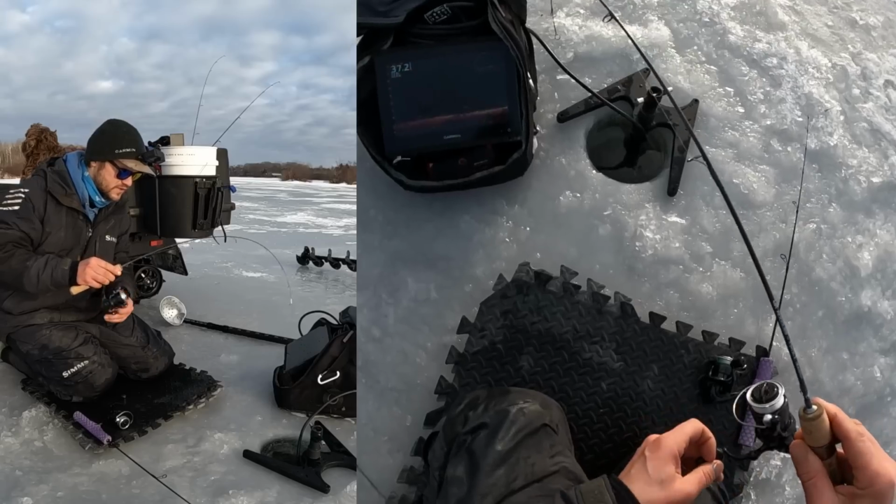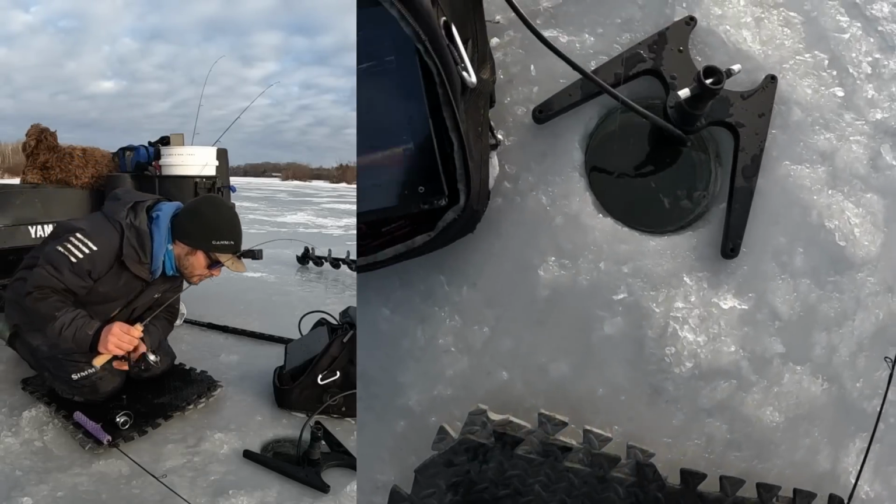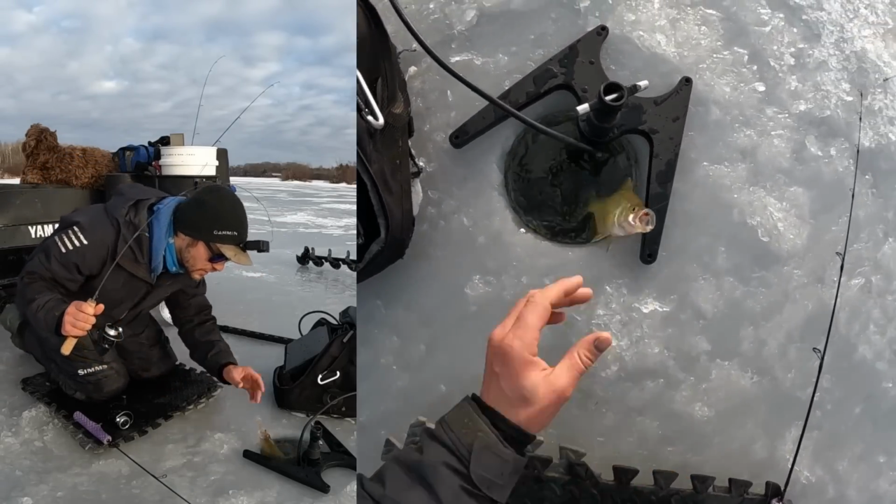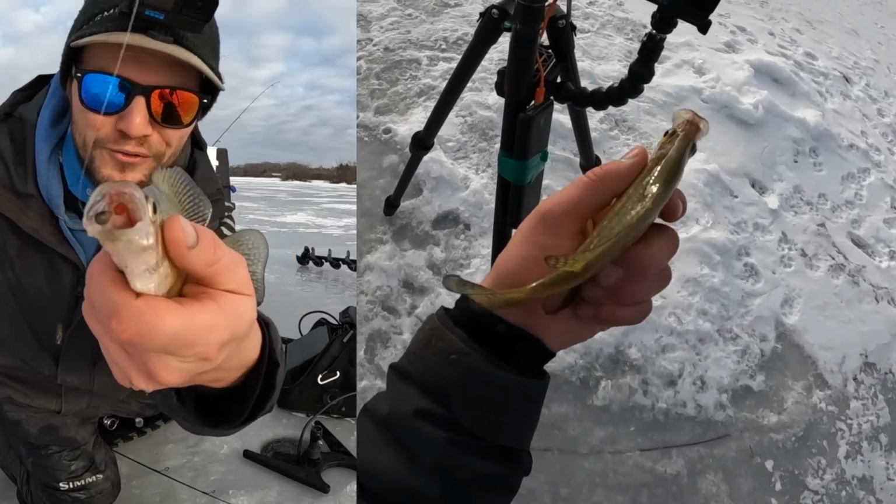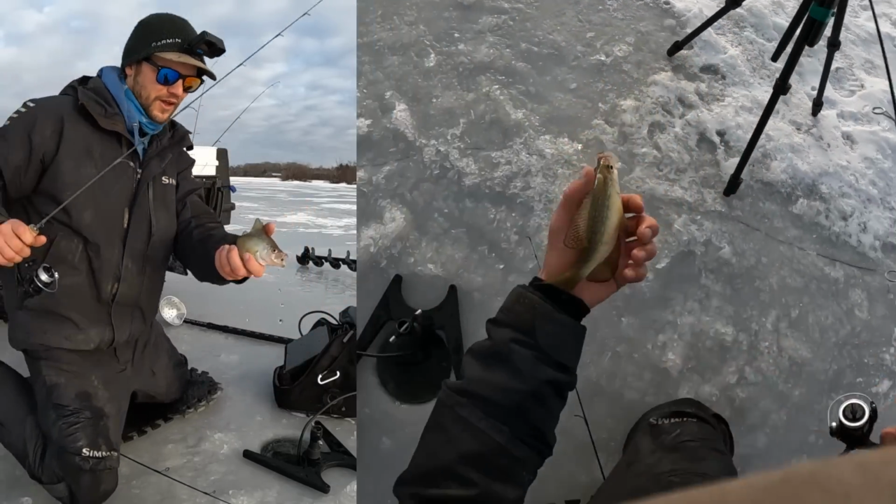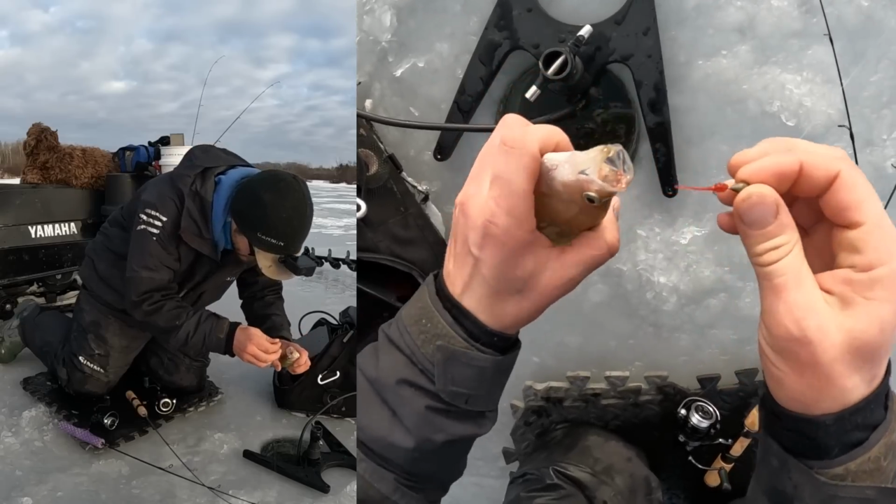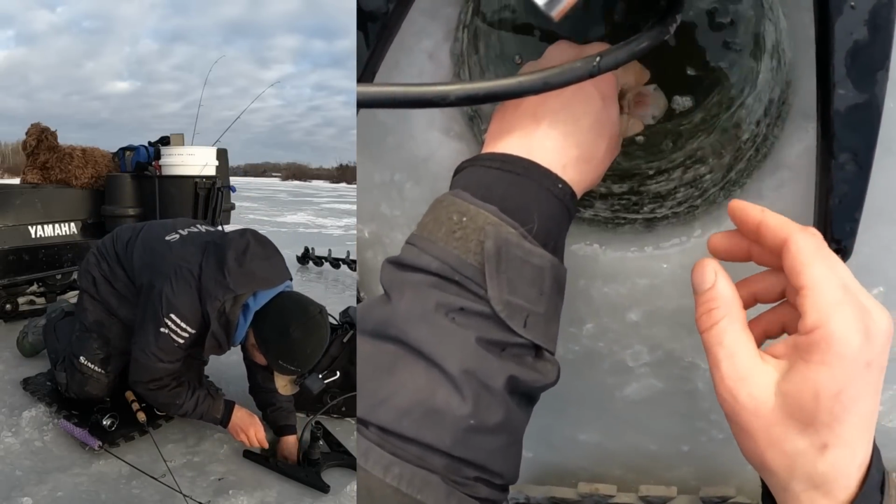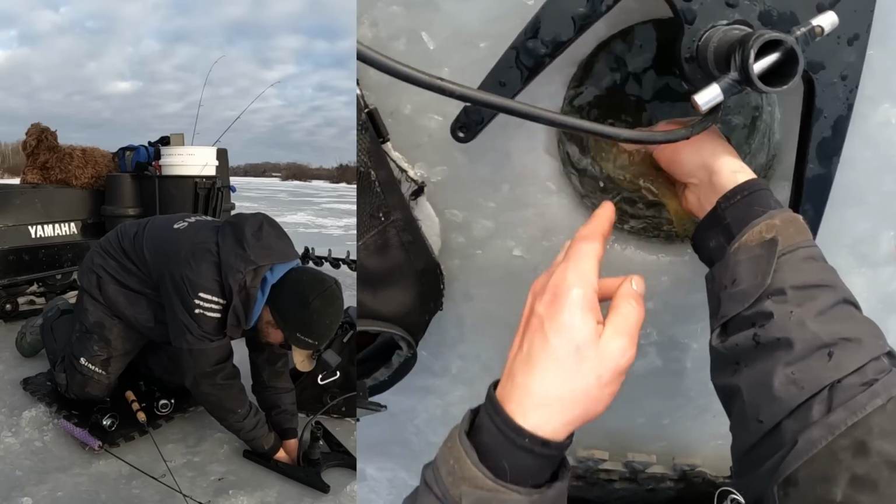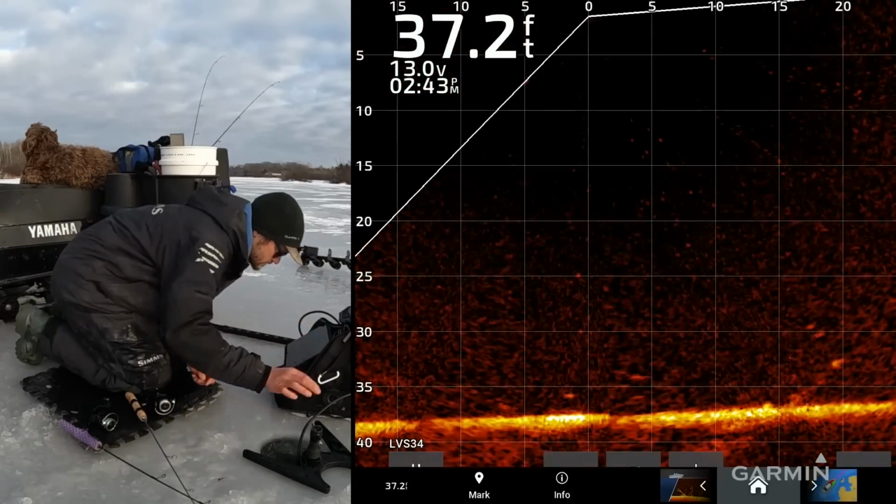That little tungsten jig with a bug imitation. Little fish. Little guy. See a little bug in his mouth? Maybe that's why I couldn't get him on the bigger bait. Sometimes they'll still whack it. Get that jig out of there. Put him in the water. Get the air out of his mouth. Close his mouth. And away he goes.